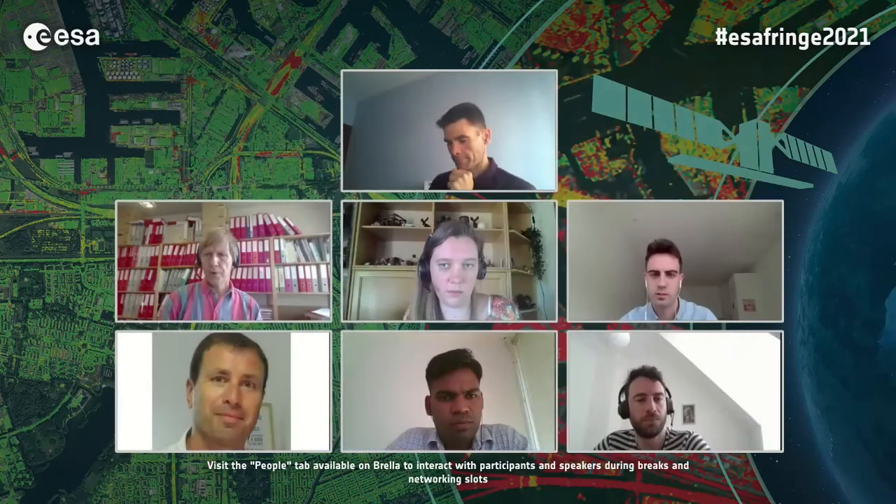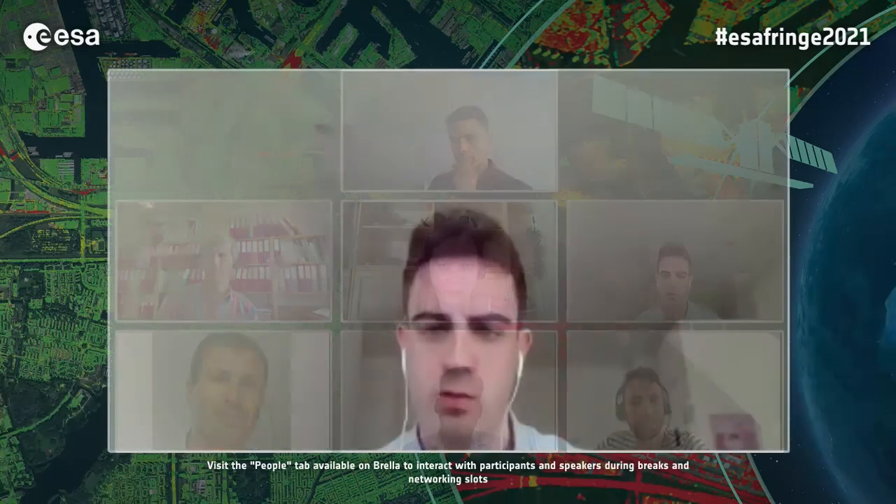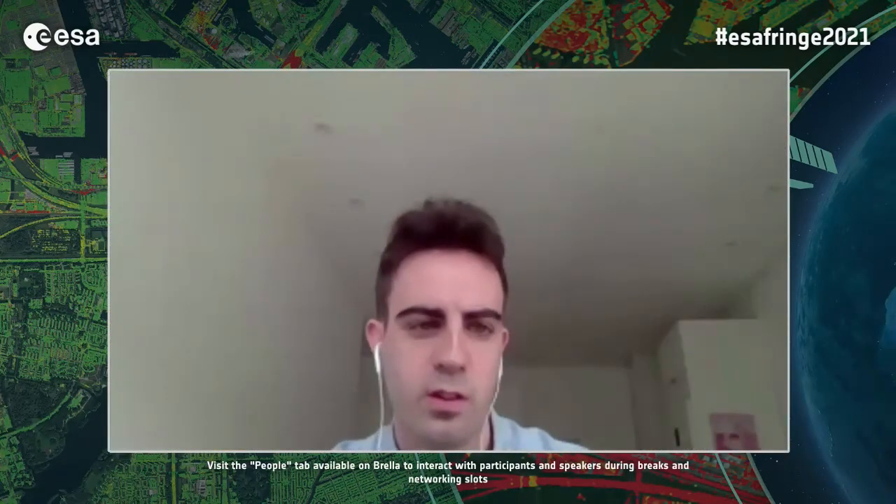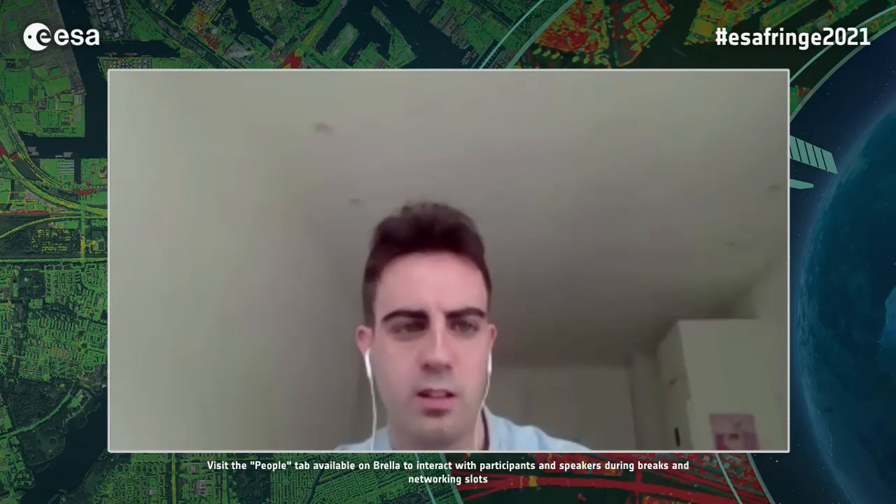Another person asks, what was the size of the multi-looking window for the coherence estimation? The multi-looking window was 9 pixels in azimuth and 19 pixels in range.